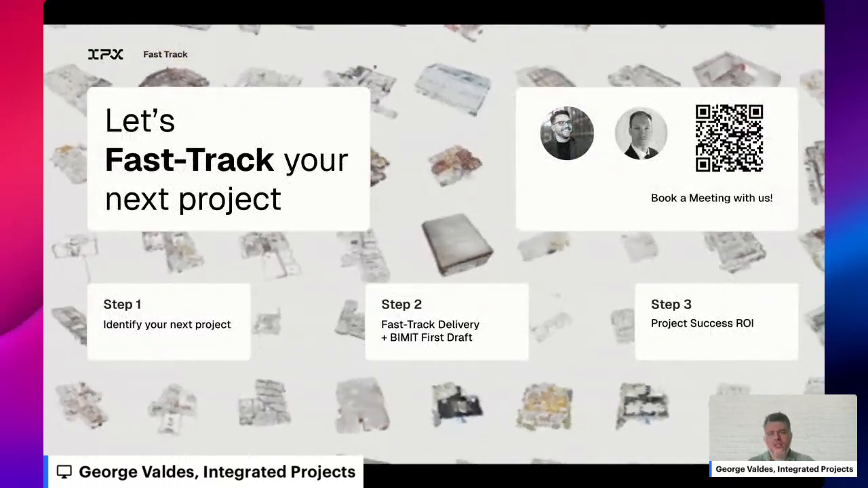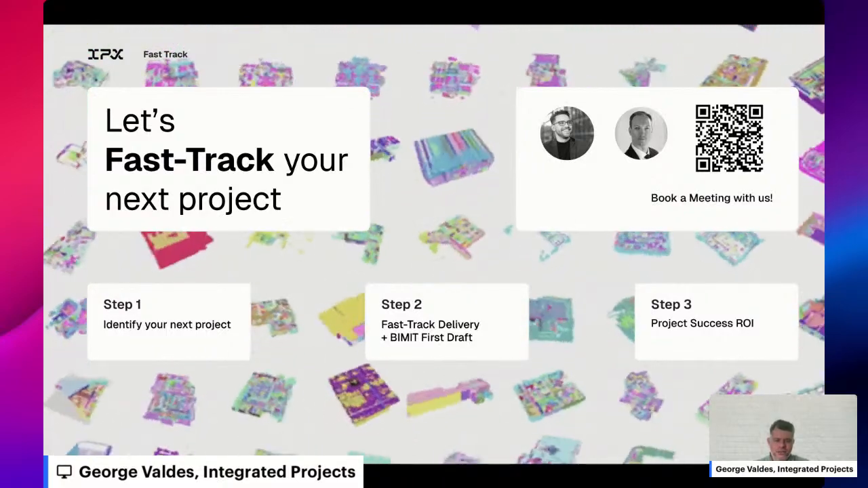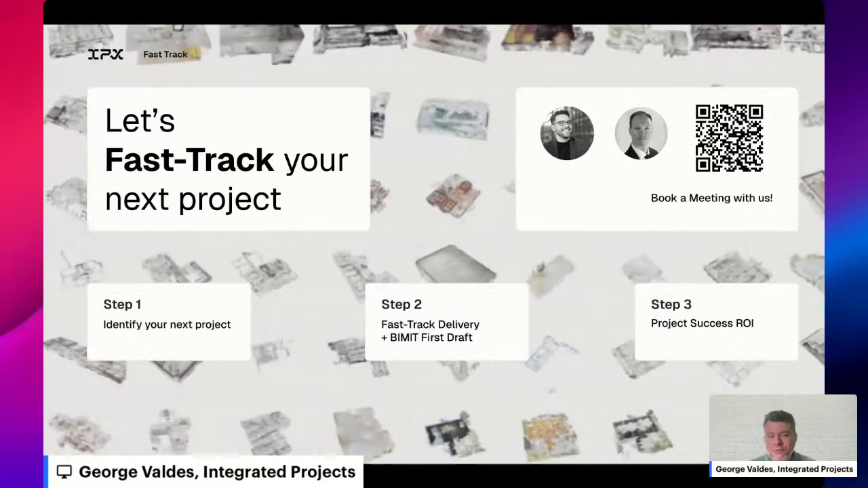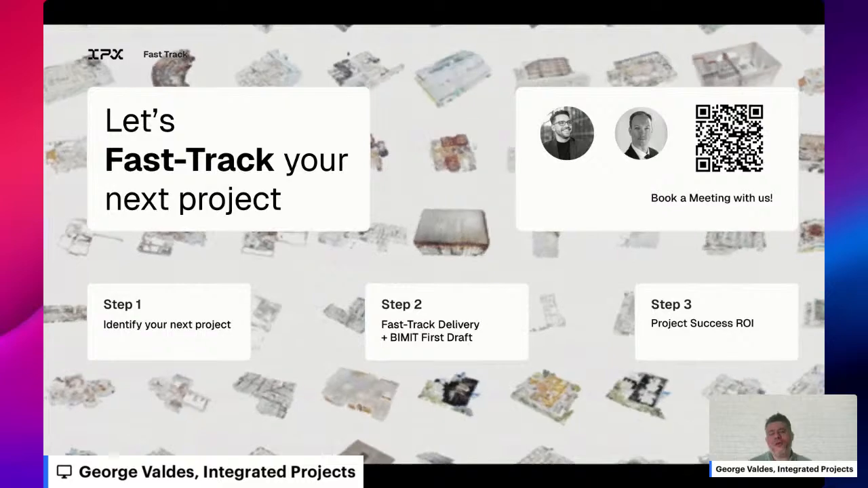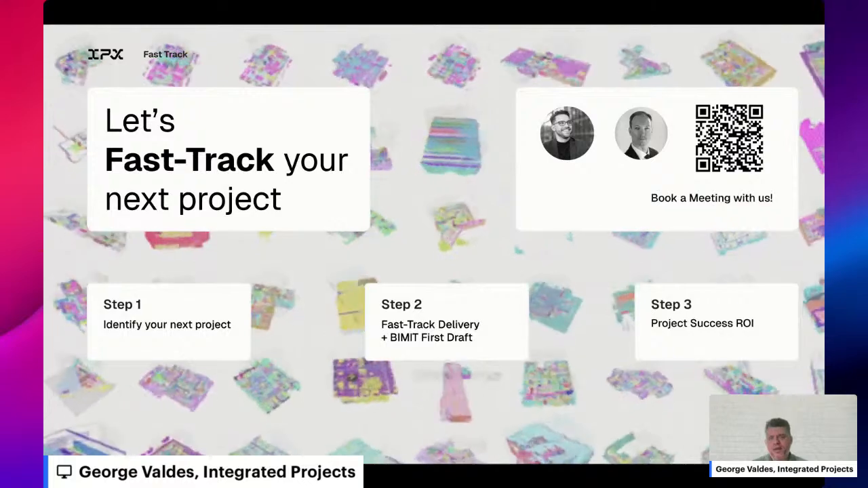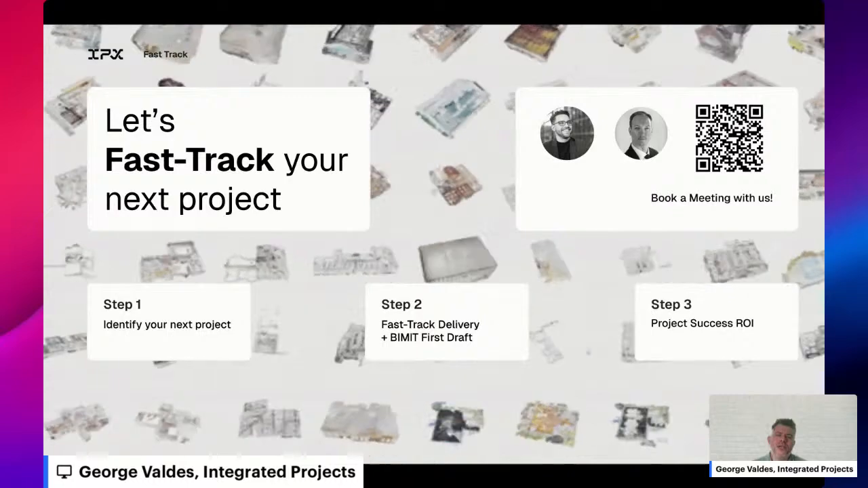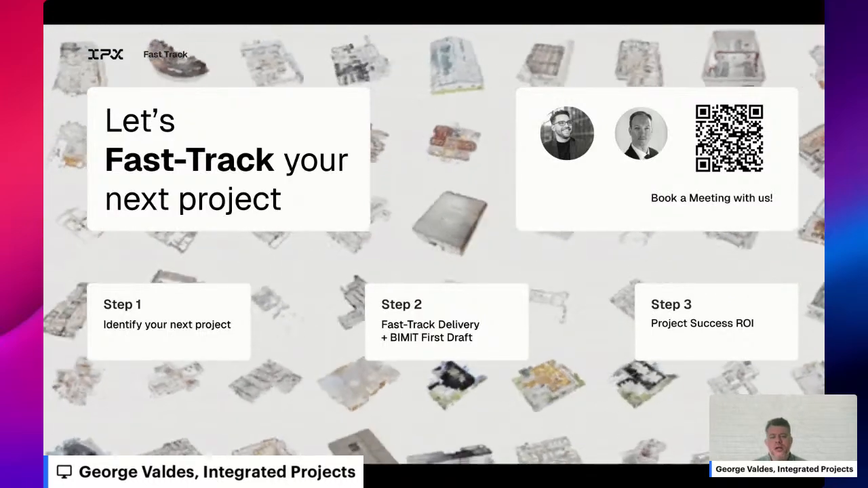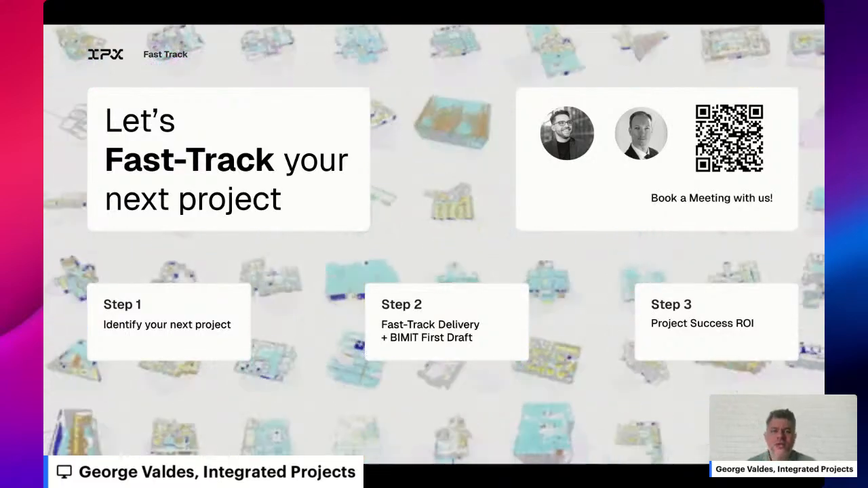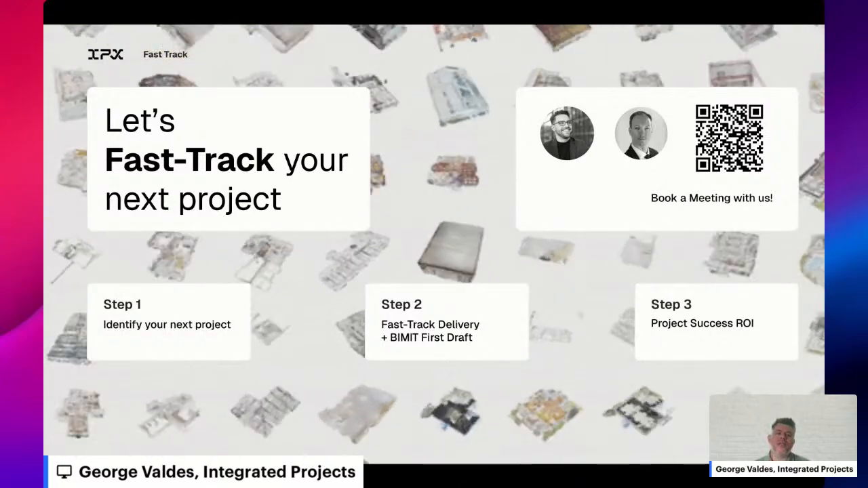So, in short, I'm a pretty fast talker, so hopefully it was some time to marinate on it. But if I leave you with anything, it would be, let's fast track your next project. Very simple, right? We can just look to identify what a potential next project might be, give you that quote up front, make sure we can cover all the bases that you're looking for. Ideally, from that, we can institute a first draft delivery once we go to work on that project together, along with BIMIT First Draft. So you can also get a taste for what that looks like.